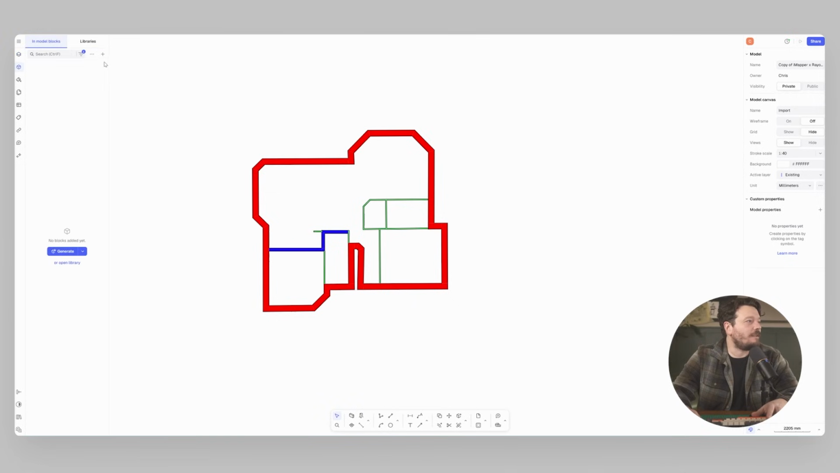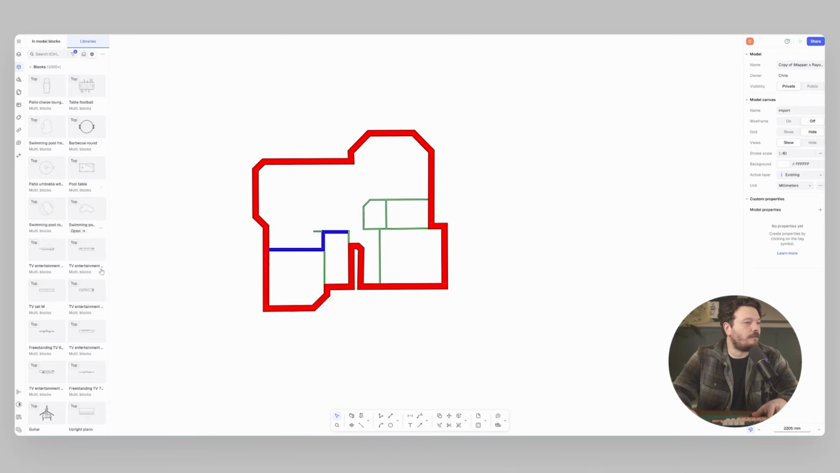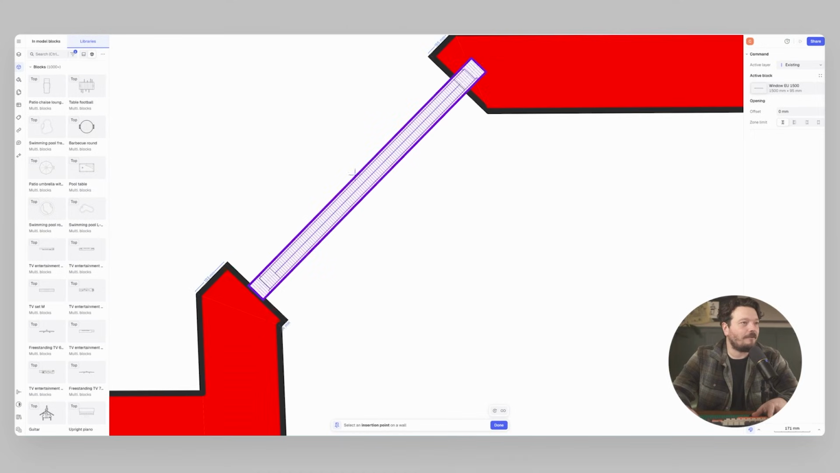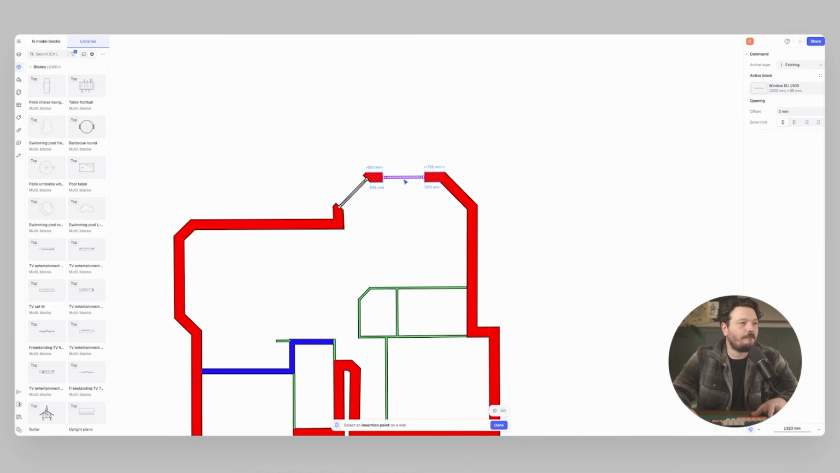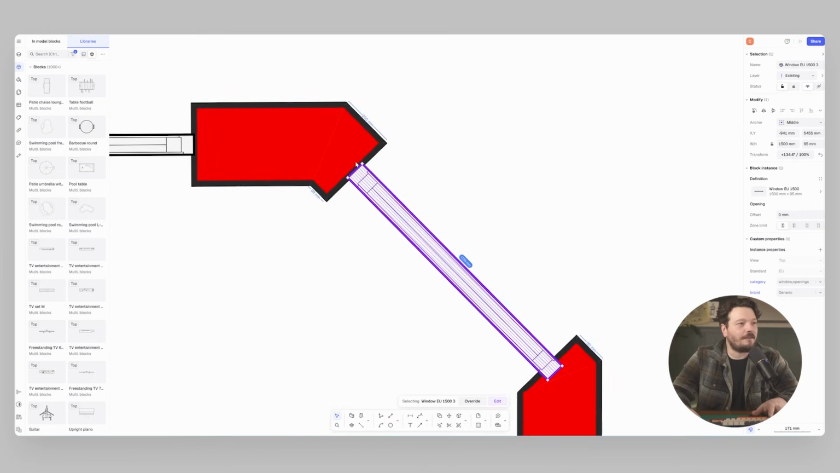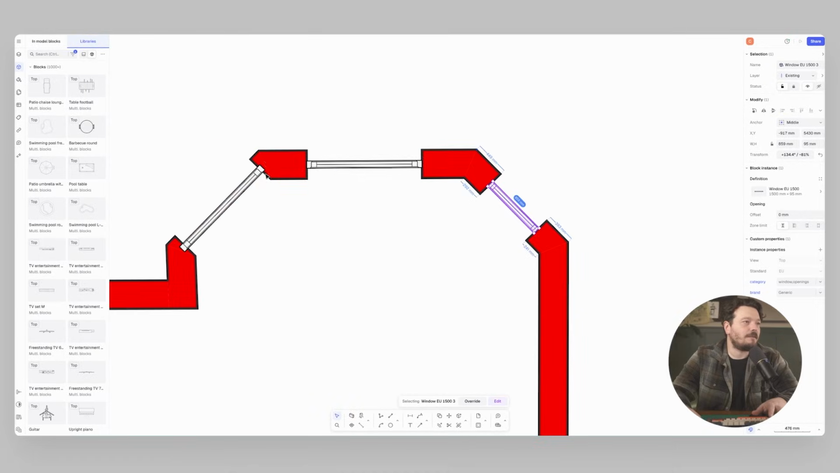So the block library is over here. We have all of our pre-built blocks. If I want to add a window or a door, I can go to opening, and I can select what I want, so a window or a door, select that, and then I can very quickly start putting these into the wall, and I can even go in and adjust them afterwards as well.